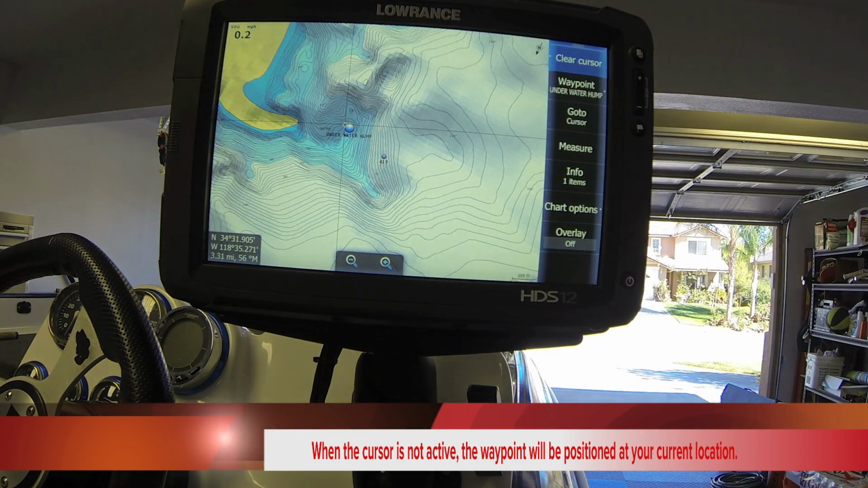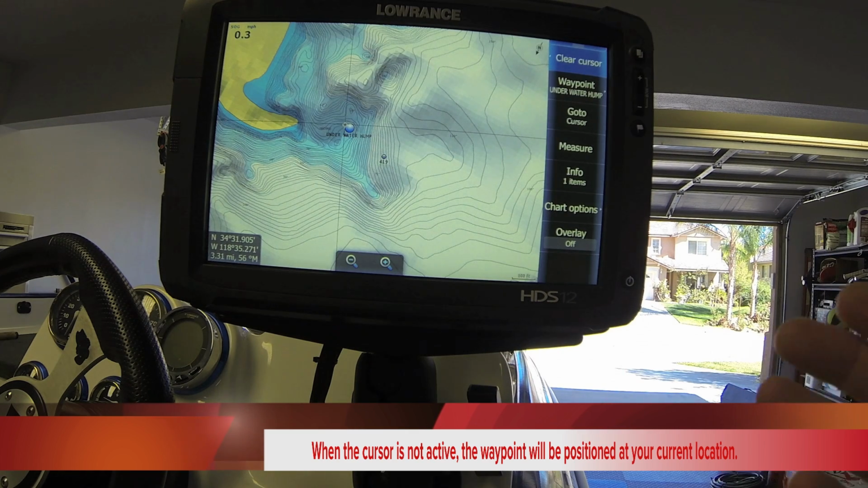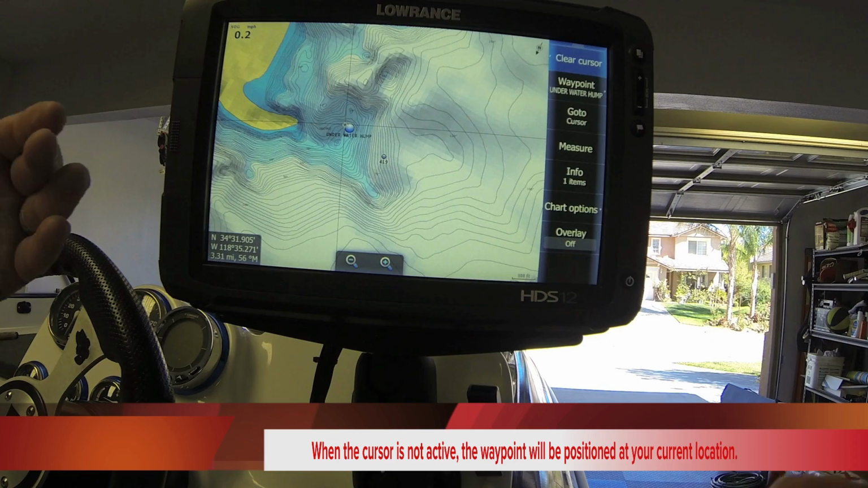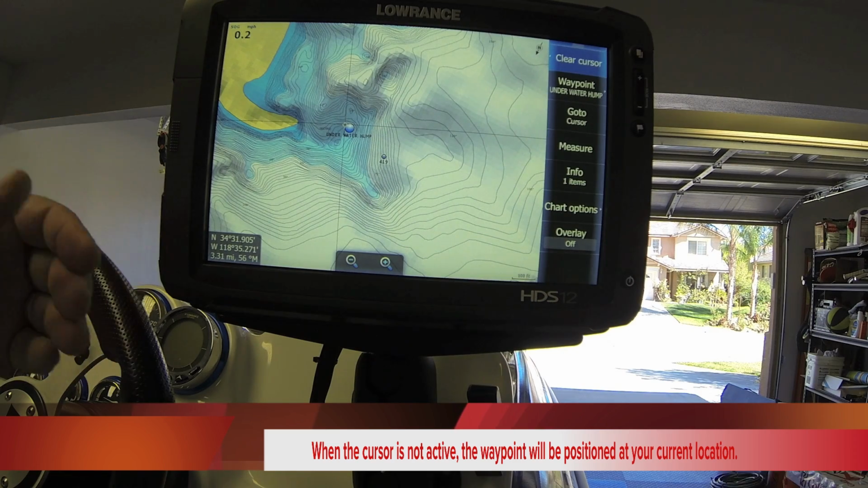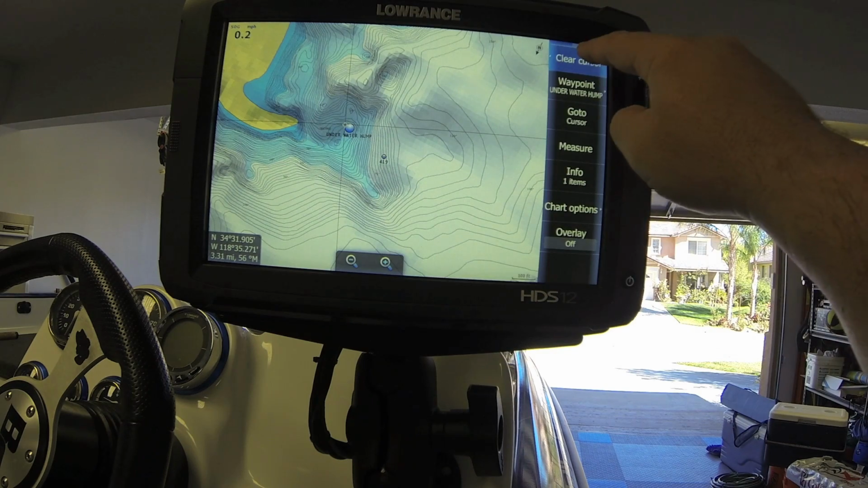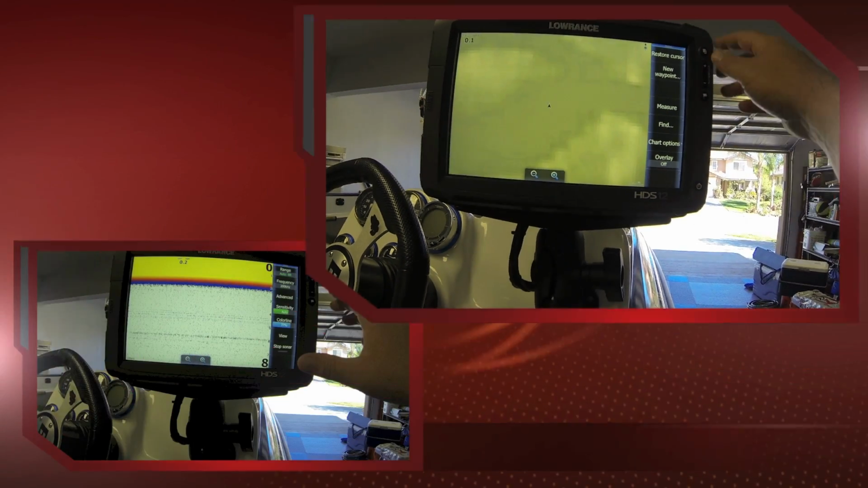So now when I'm pre-fishing or fishing a tournament, I can go to key areas by just tapping on the screen. If I'm looking just for rock piles, wood, creek channel, high spots, or humps, it's that easy. And then we clear cursor and we go back to it.